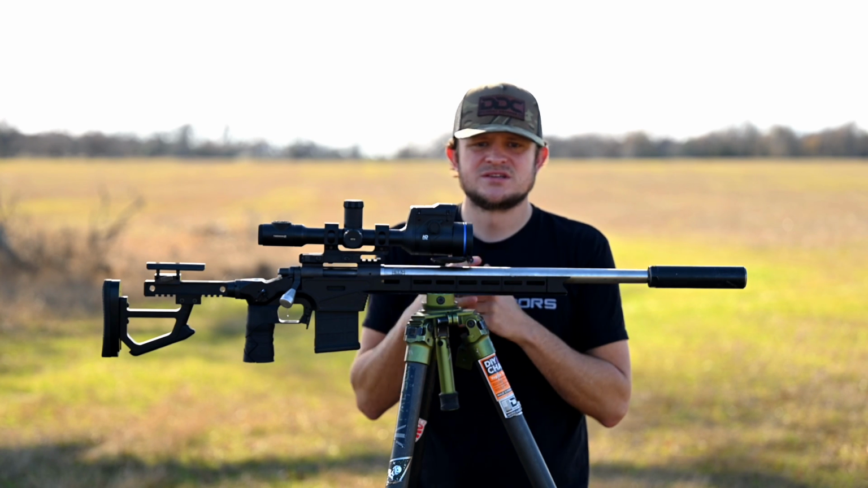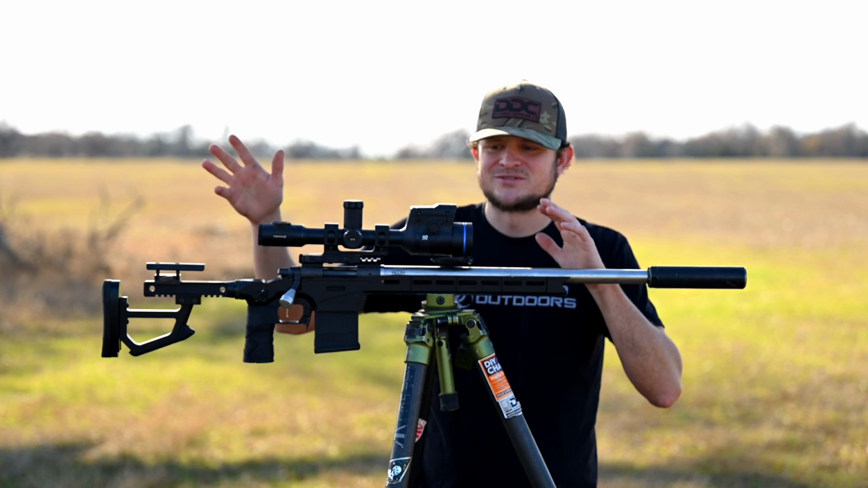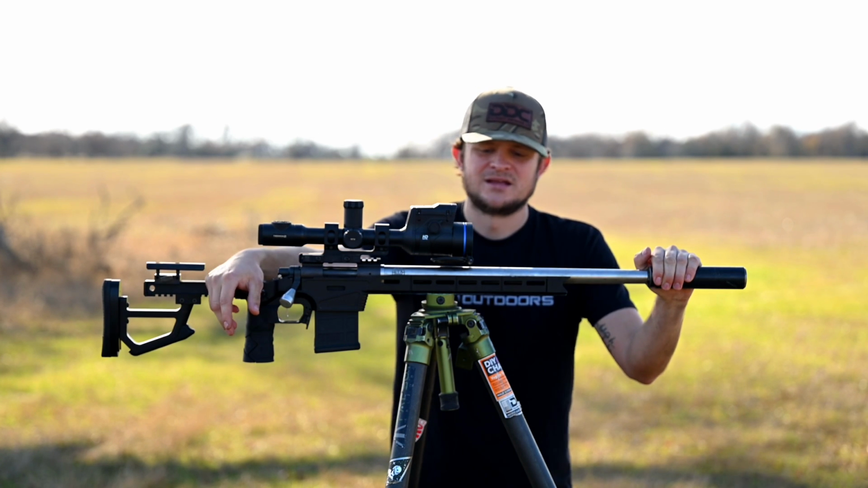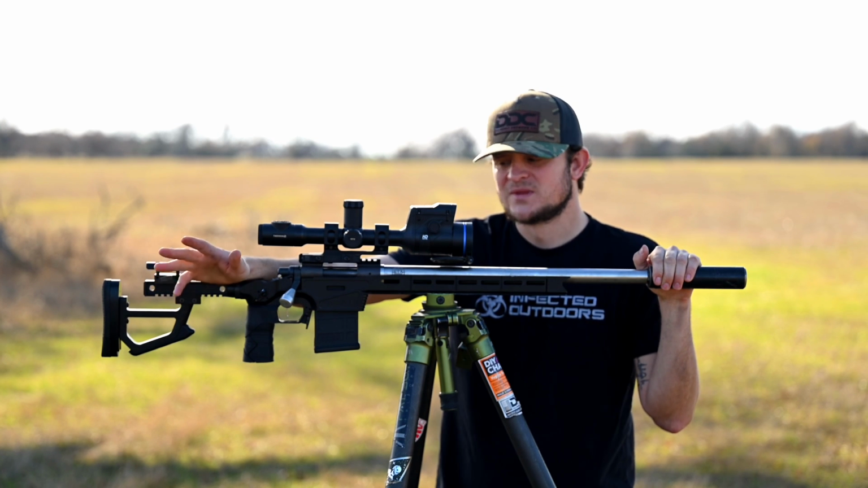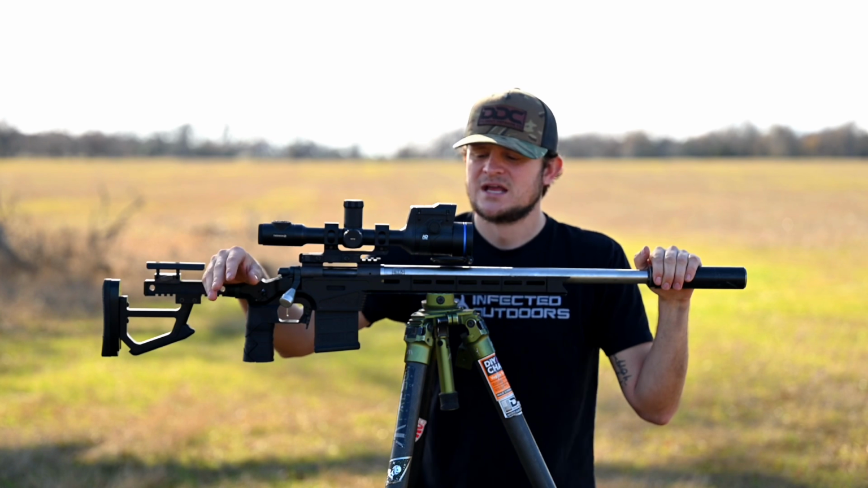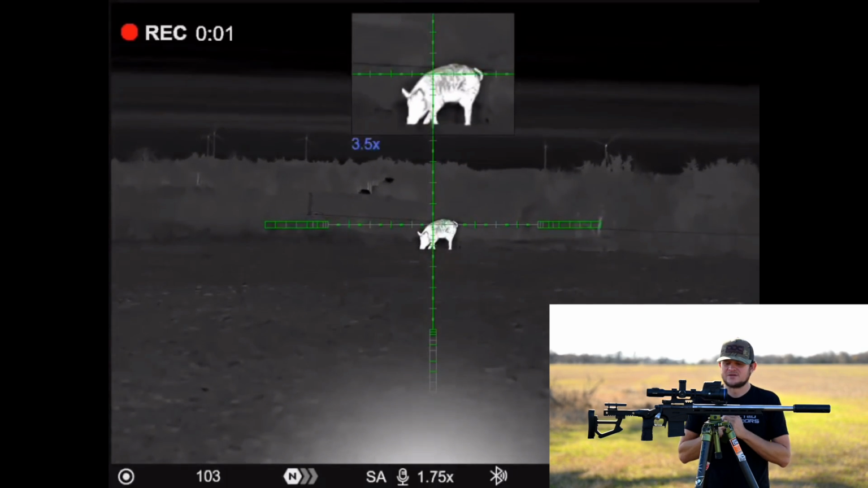I'm not going to get too much into the details, and you're not going to have to see my ugly face very long. I'm about to start showing y'all the footage. But right off the bat, a lot of people want to ask about the 1.75 base magnification. Guys, it's not that bad. It took me a little bit to get used to, about one or two hunts, but after getting the hang of it, I love the 1.75.